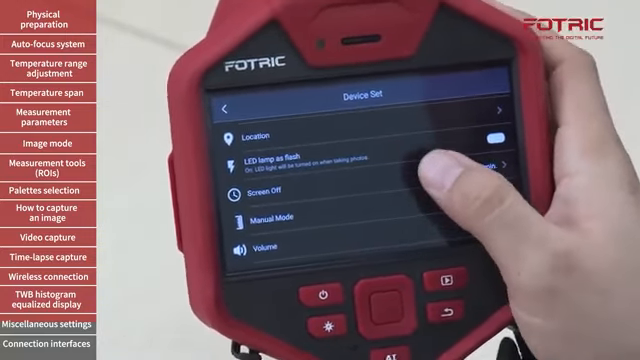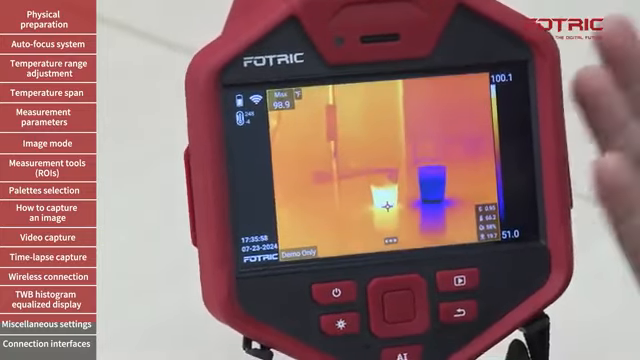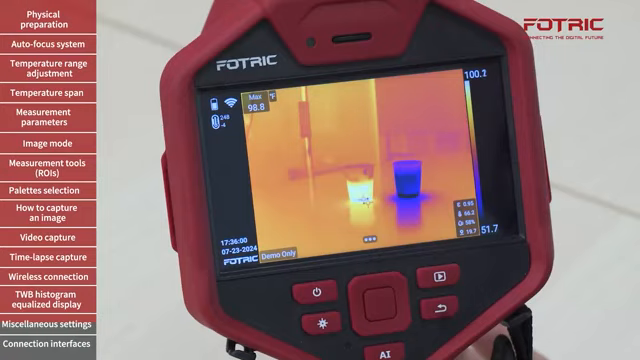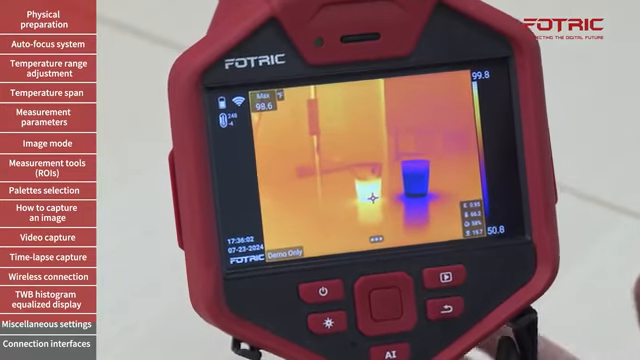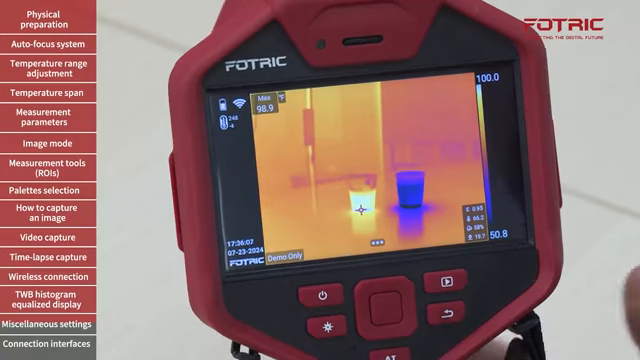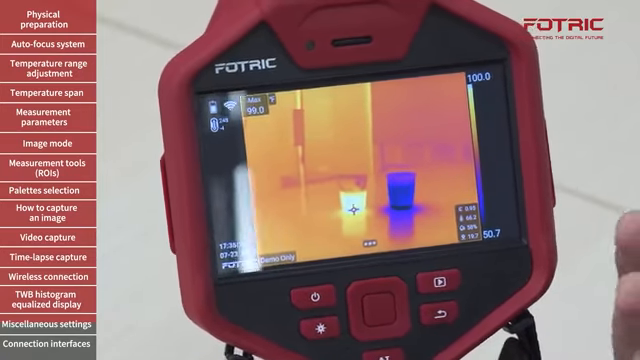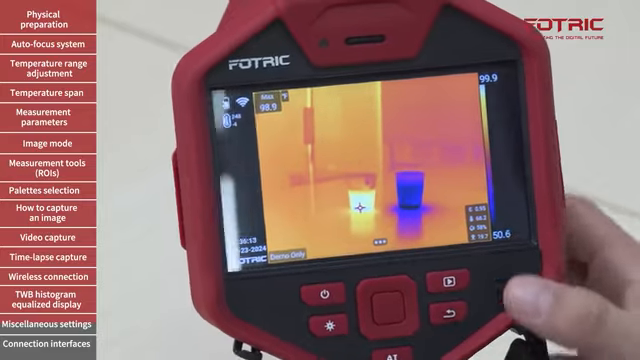The LED lamp as a flash will make the camera turn on the flashlight every time you take a thermal picture. This is particularly useful if you're doing inspections in machine rooms or environments with very low light, so that the digital picture comes with good resolution.